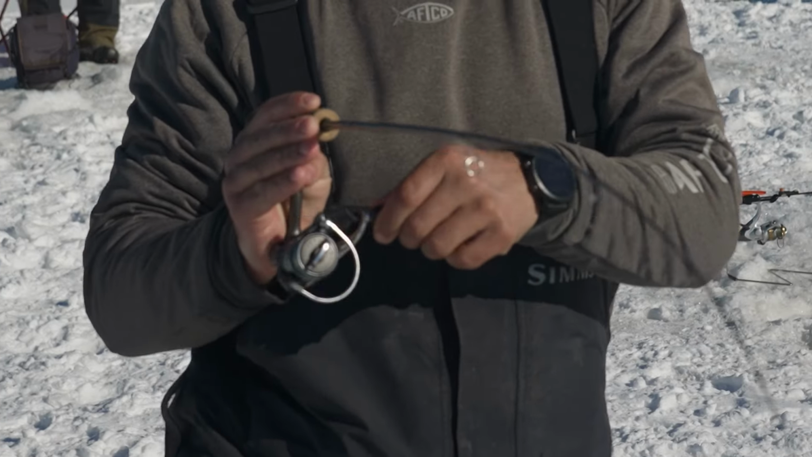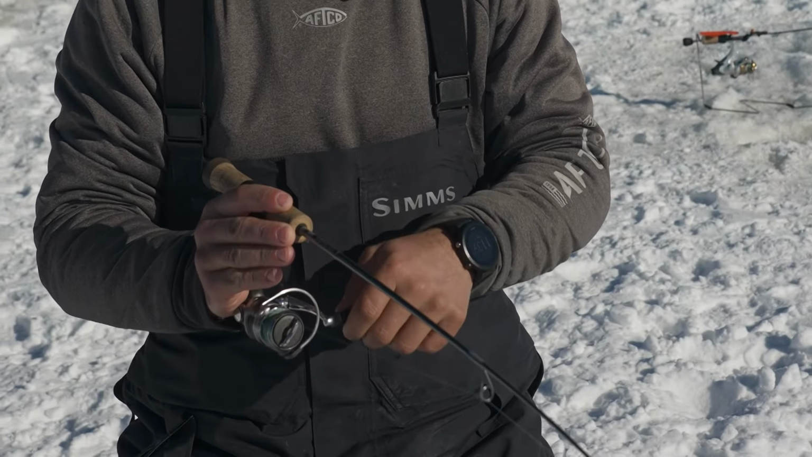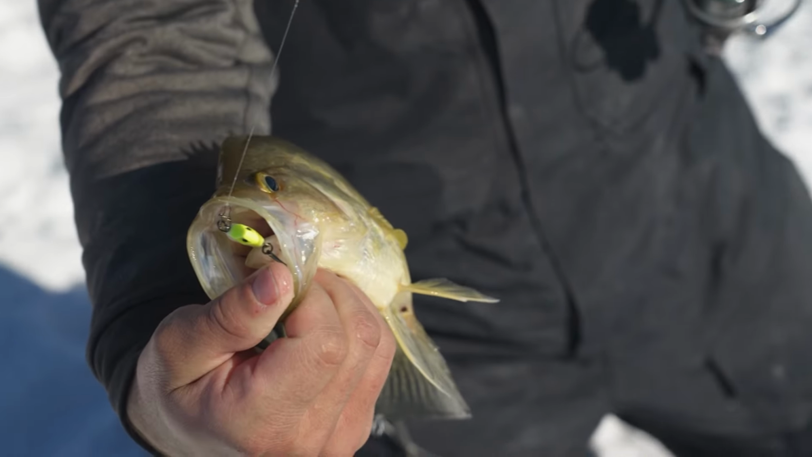I just changed colors here. I was using more of a natural color, and now I put on the tried and true Wonder Bread. Everybody loves this color, including this guy. Just choked on it. Look at that.